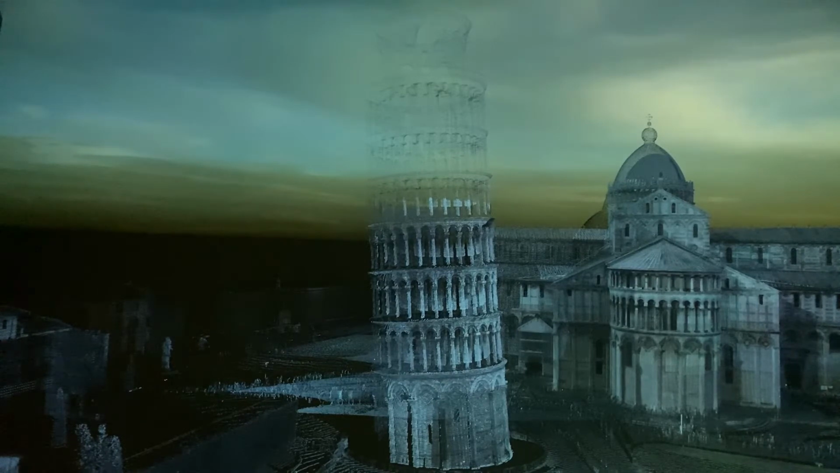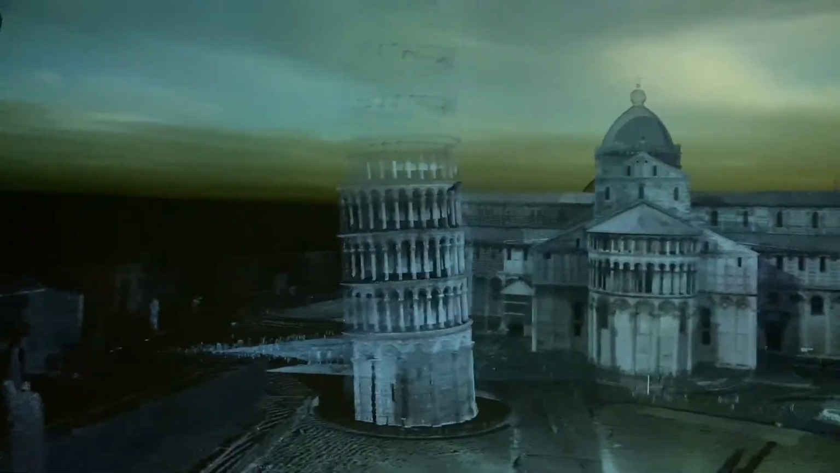So when they first started building it, it was of course straight, but not for long. 12 years after construction started, the tower already began to lean southeast, and construction stopped for 100 years because people were not sure how to really get this right and make it work again.